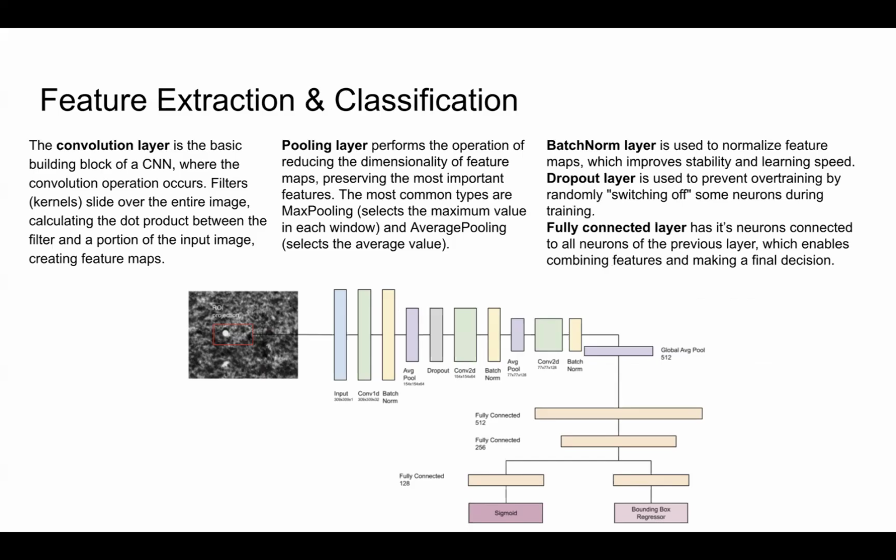We use an approach based on fast regional CNN for object detection. It consists of several types of layers, the key being convolutional layer, which is a basic building block of a CNN, where the convolution operation occurs. Filters, aka kernels, slide over the entire image, calculating the dot product between the filter and a portion of the input image. Then pooling layers are used to reduce the dimensionality of feature map and aggregate it into the actual feature map itself. We also have batch norm layers to normalize feature maps, dropout layers to prevent overtraining, and fully connected layers, which are used towards the end of the network for classification and bounding box extraction.